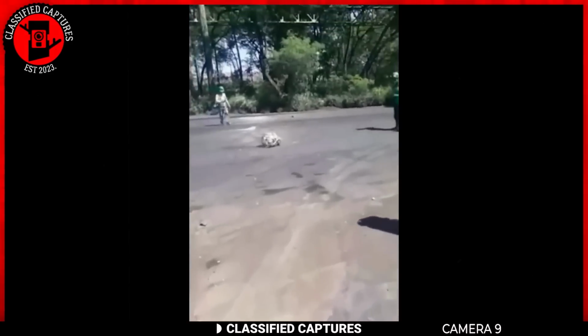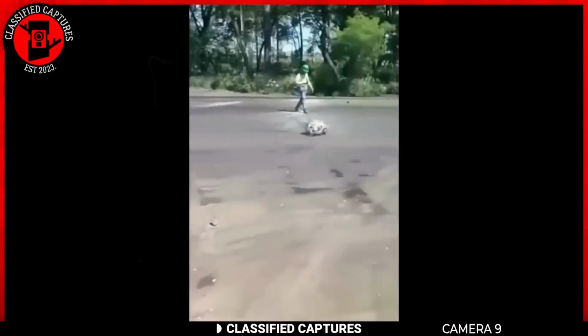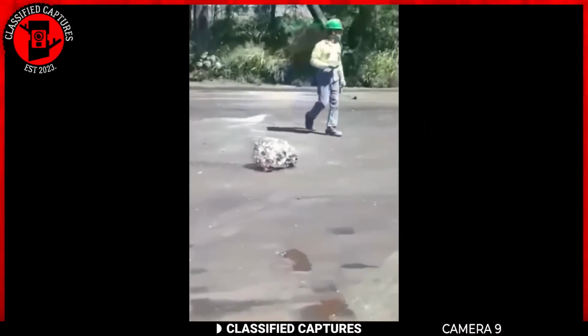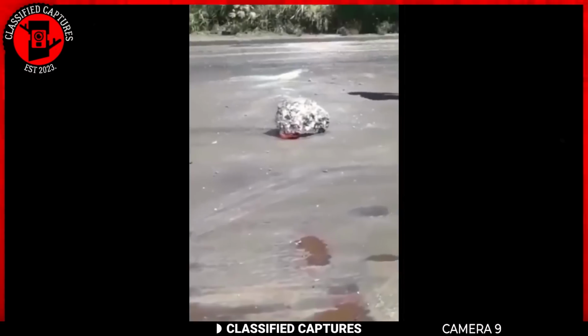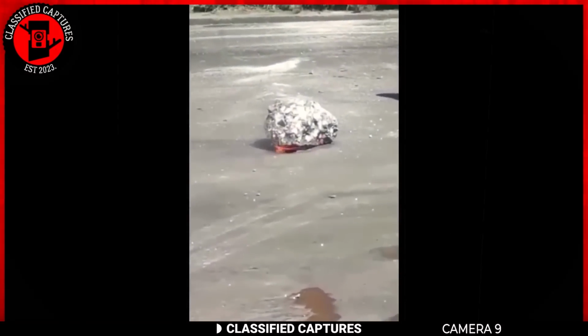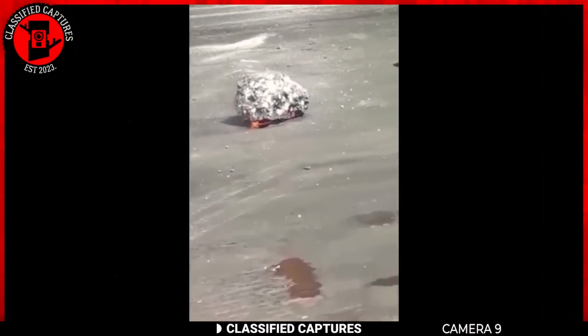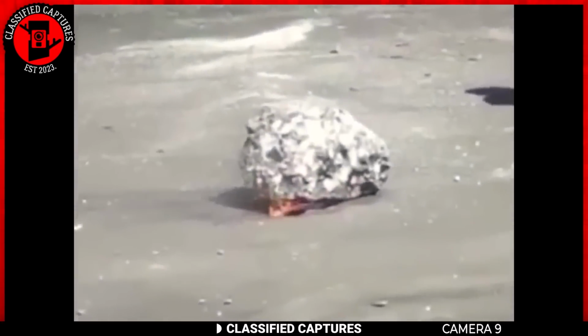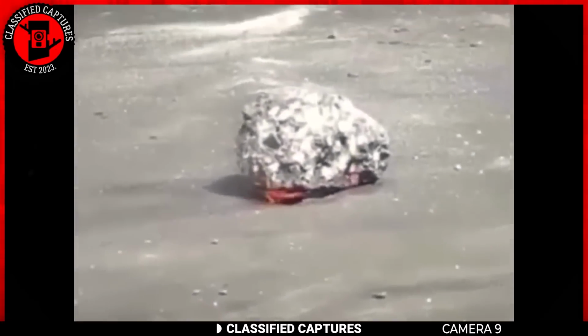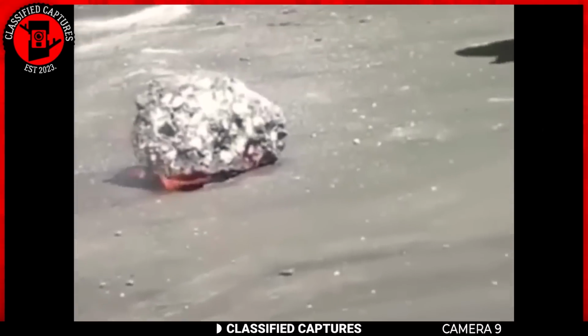Speaking of aliens, residents of a vicinity in Brazil saw this round metallic object on the ground in the middle of the road. This object was found after a loud explosion was heard throughout the area. The object was also burning from within. As news of this got out, people speculated that it could be an alien object from the sky.